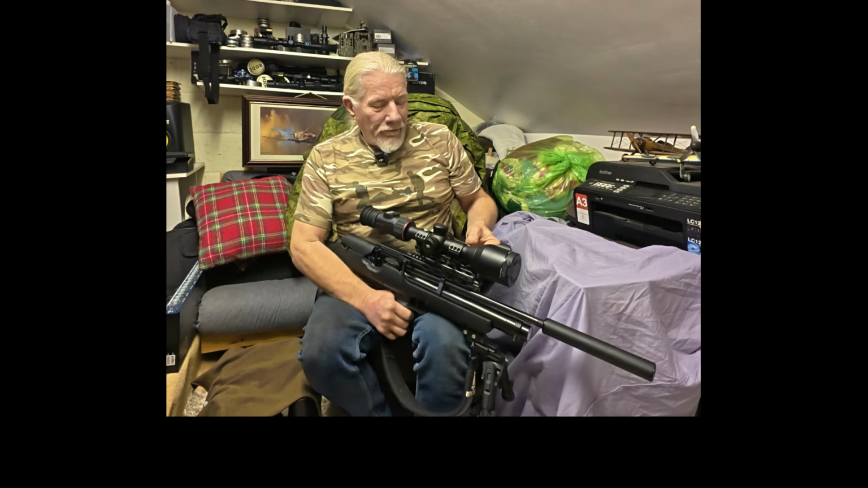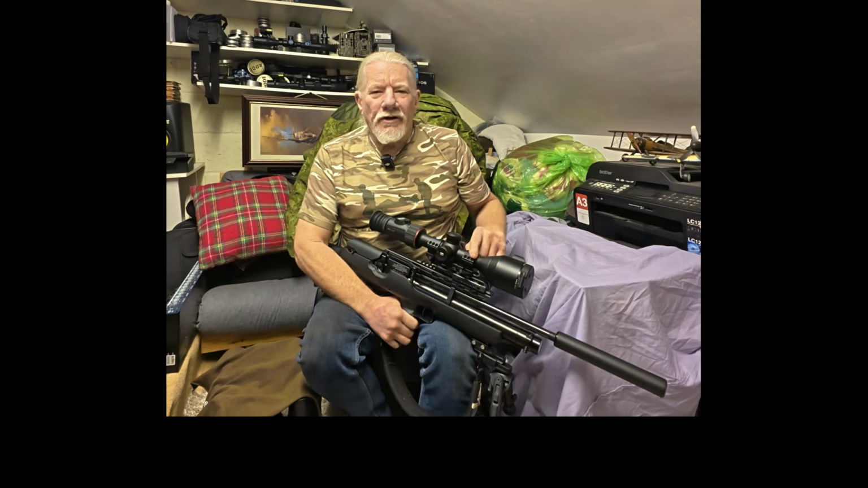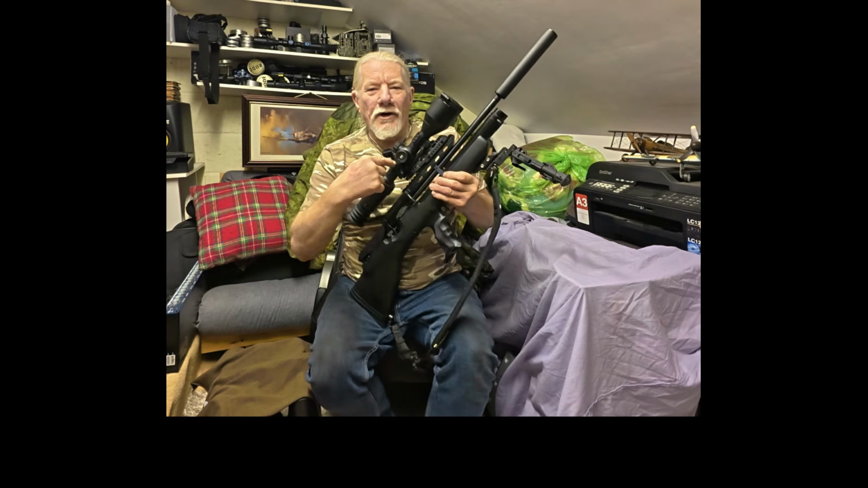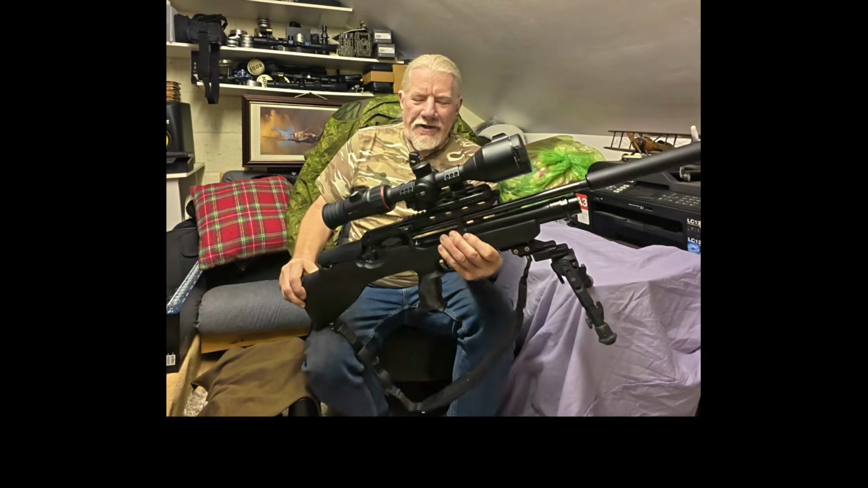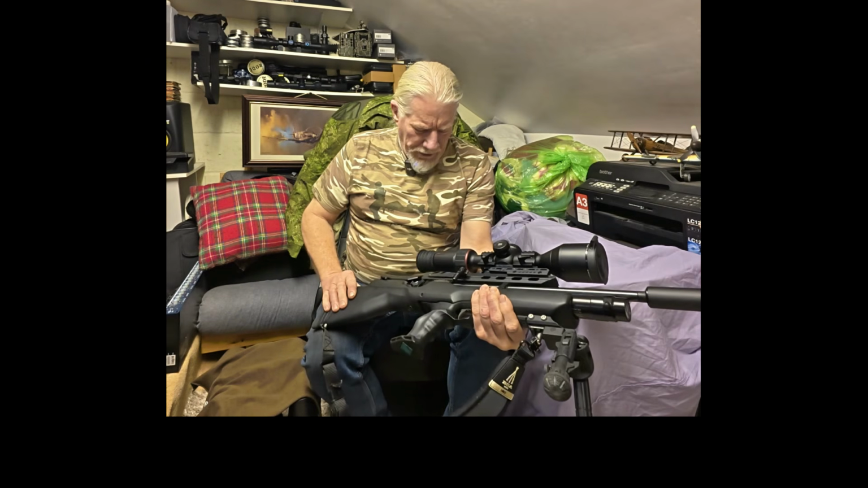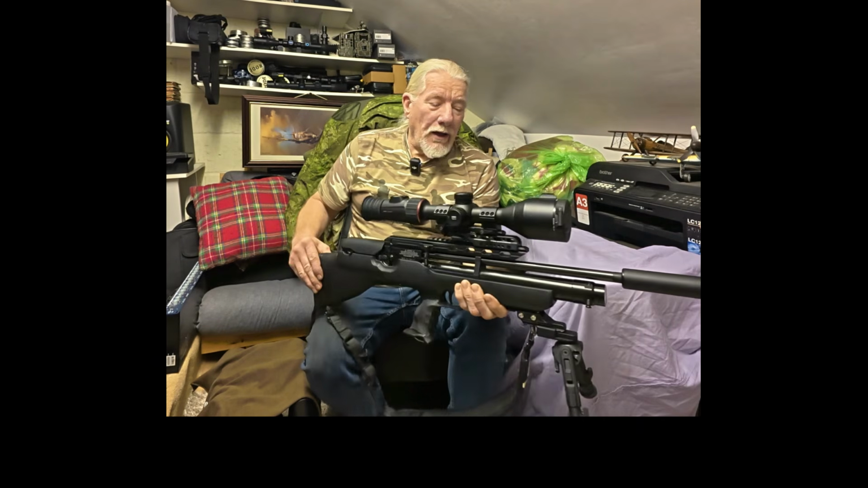Now the purpose of the video wasn't so much a rat session as to introduce my use of this, my investment. This is the NOCPIX thermal scope, the H50R.